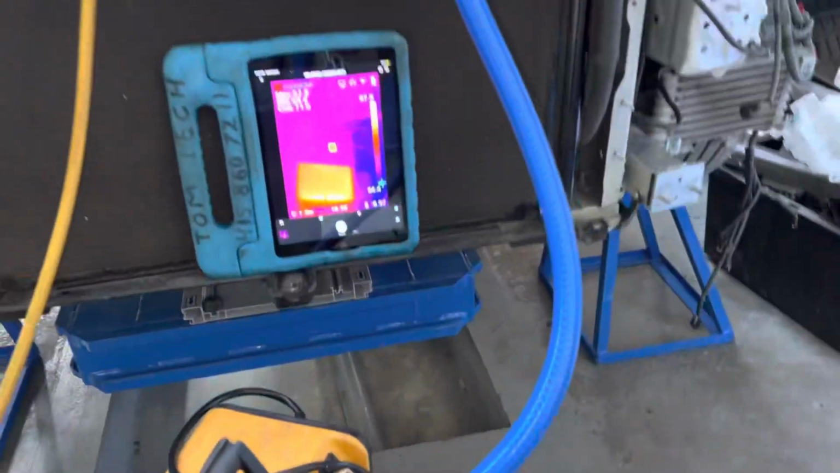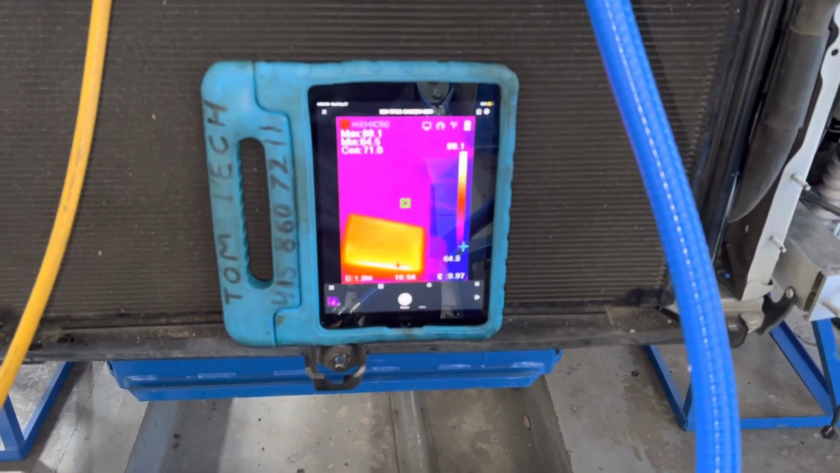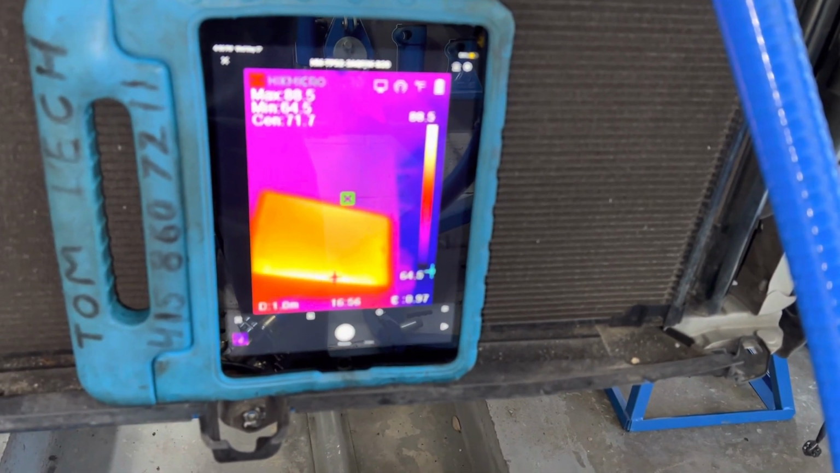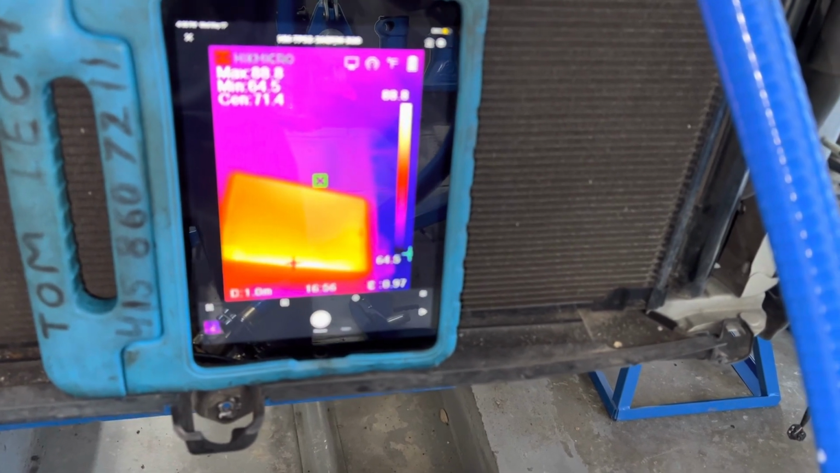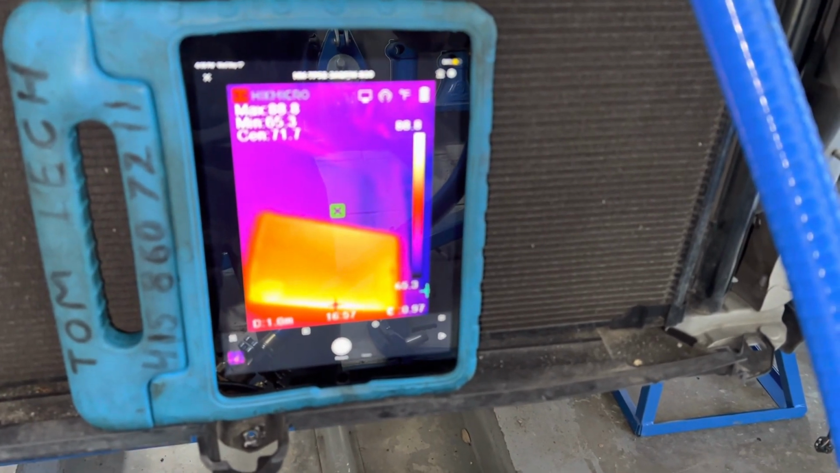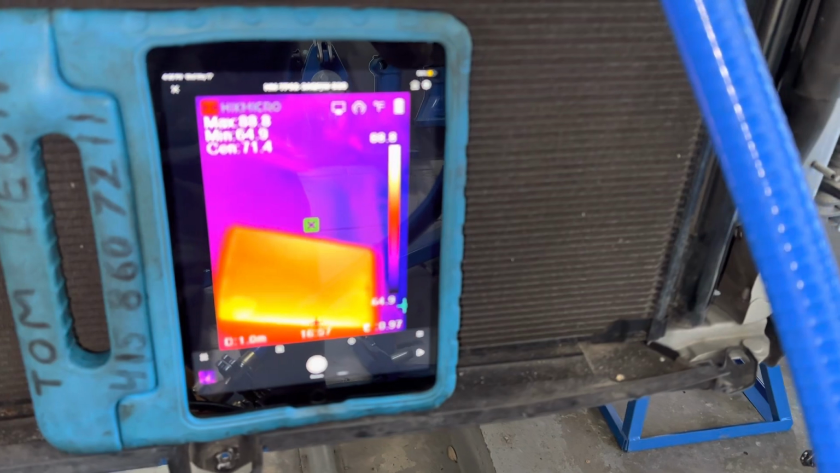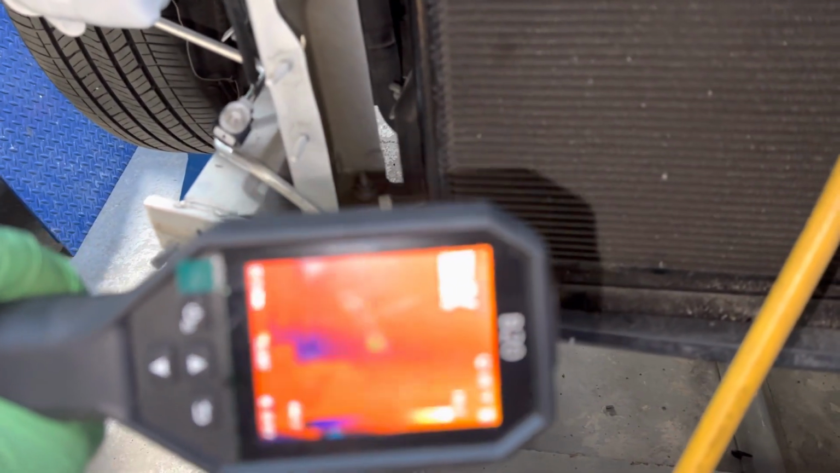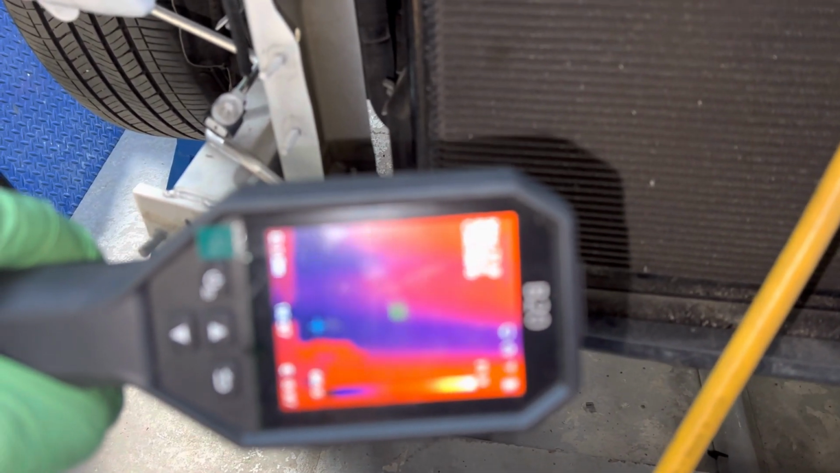So let's try this again. On. And I think we get, yeah, right there. So watch where the blue goes. Watch that little blue and watch its temperature. See the pressure is getting down to 39 psi. And if you come over here to this line, you should see a change. Oh, there you go. You see the darkness happening down there, starting to flash? Right there. You see the blue line is starting to teeter-totter back and forth.